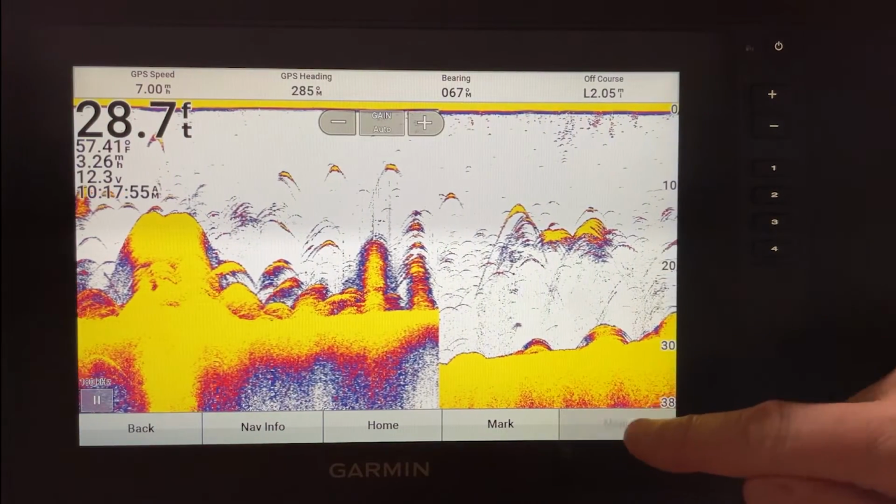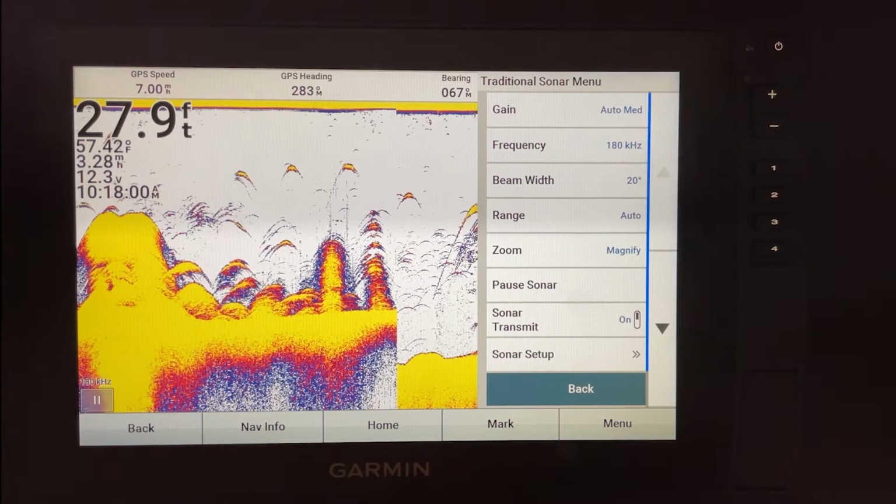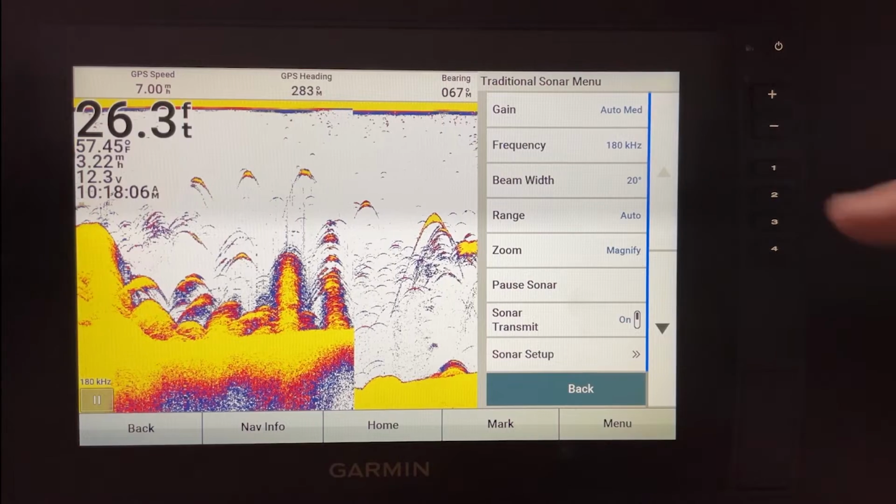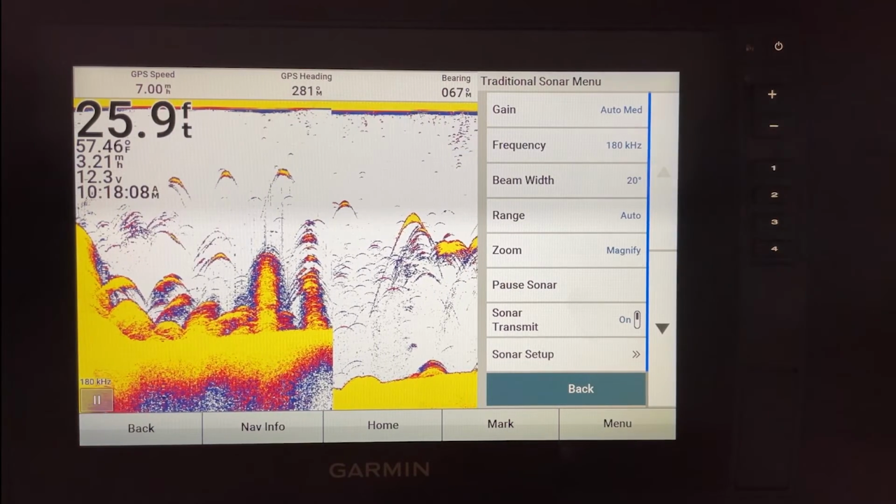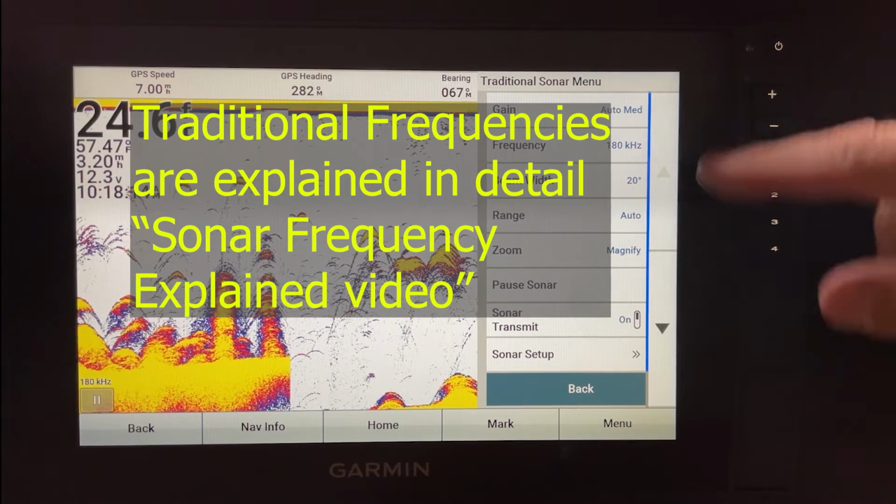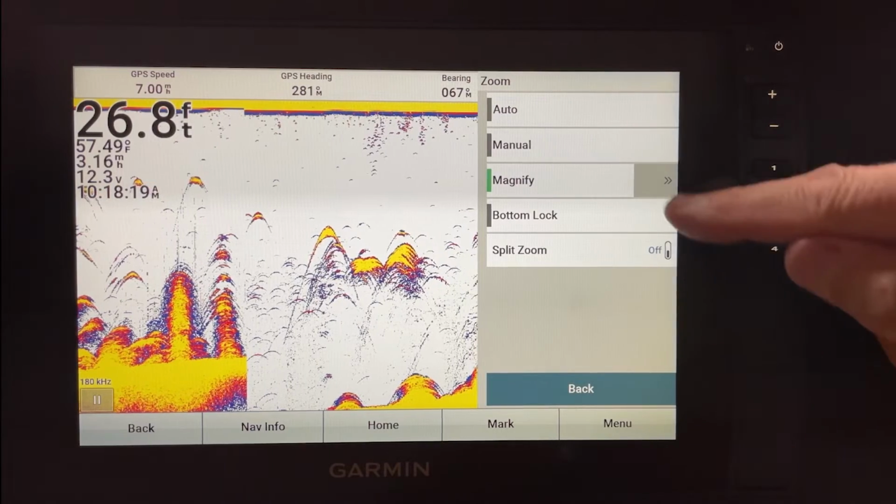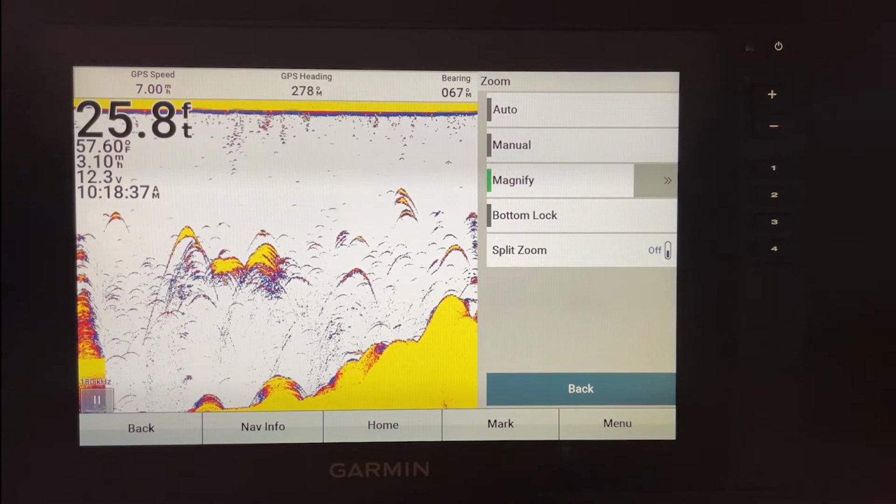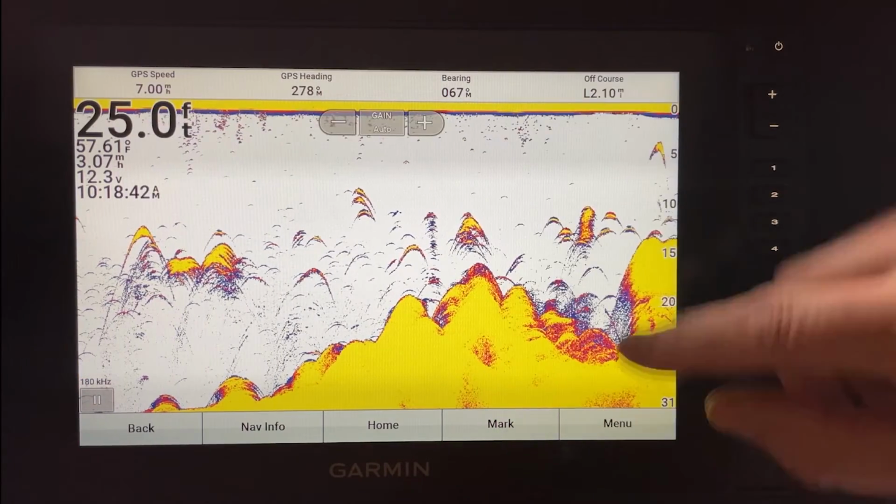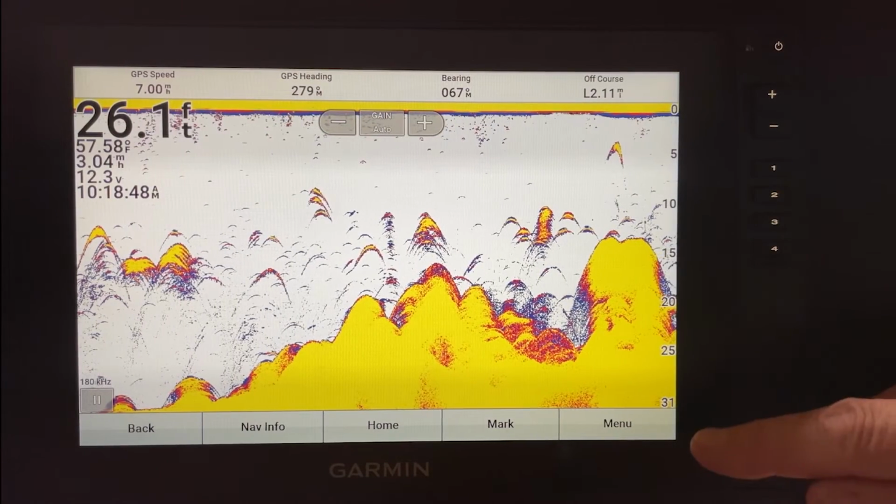And traditional, to start out with, you got your gain and your frequency. Now, because I'm in the simulator mode, it's a little different. But you can go ahead and leave that frequency in default. Your frequency and your beam width work together, and I go into that in detail again in a different video. But you can just go ahead and leave those in default, leave your range in auto. Zoom, you want to go ahead again, set that in magnify. So go ahead and make sure that everything's off but the magnify, and again, that gives you your zoom box if you want it. It just pops up and you can pinch it right back off. Really handy.